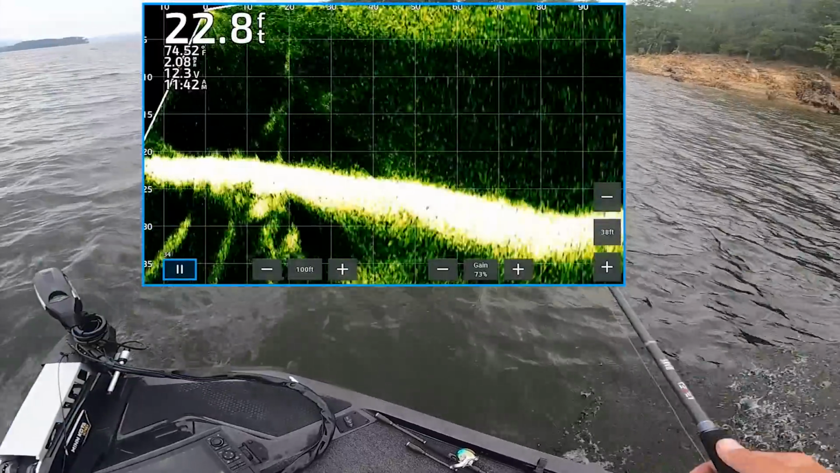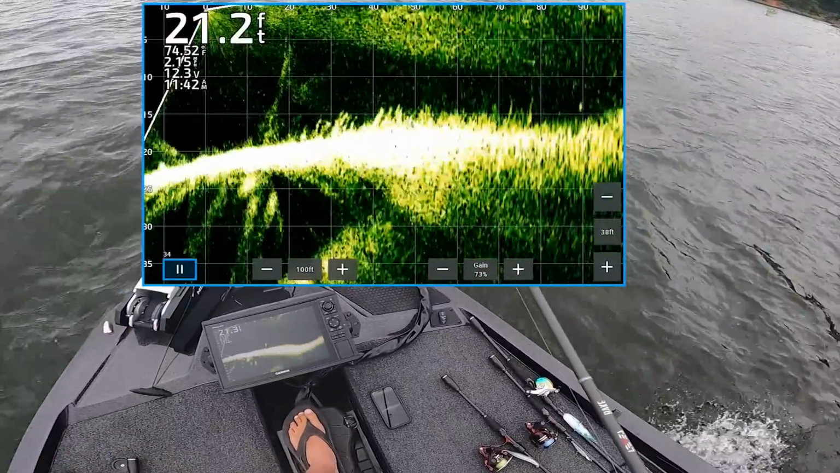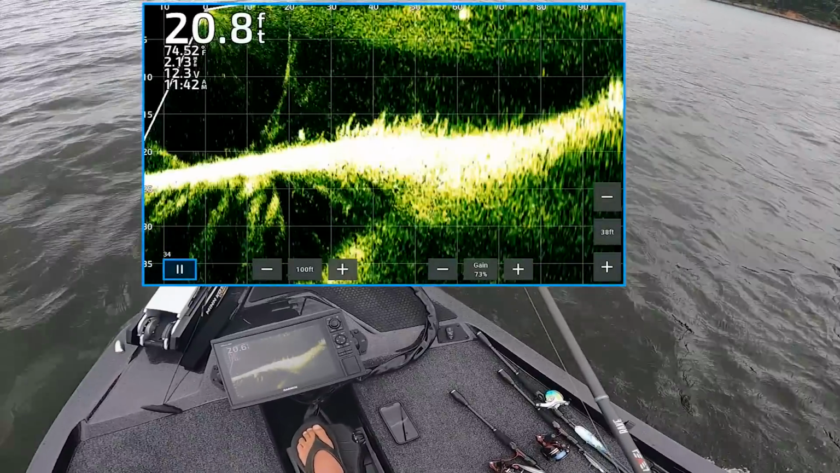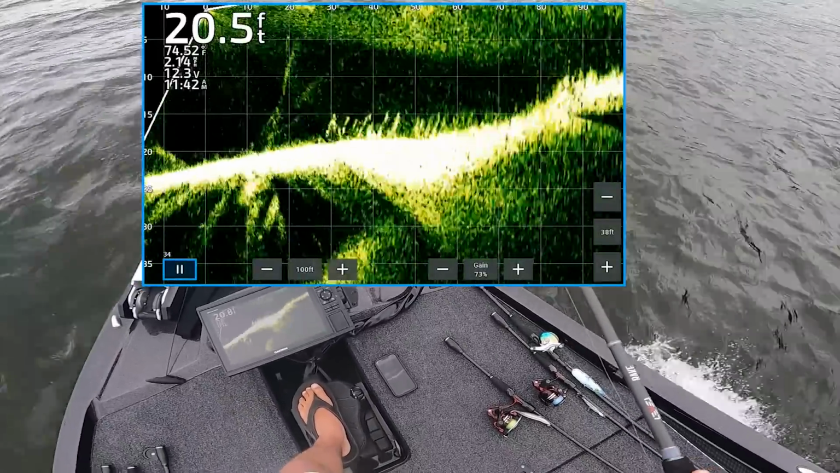All right, so this ridge you can kind of see comes off this point. Now I can see it on Google Earth also. So we're gonna see if there's anything on it. Got a little grass here though.